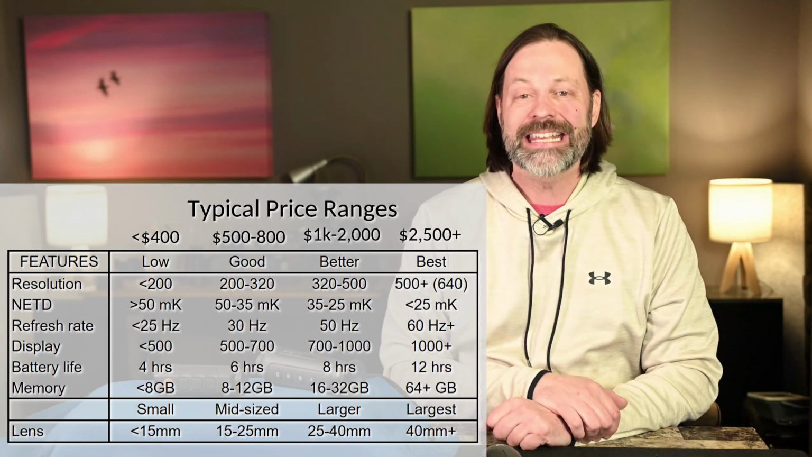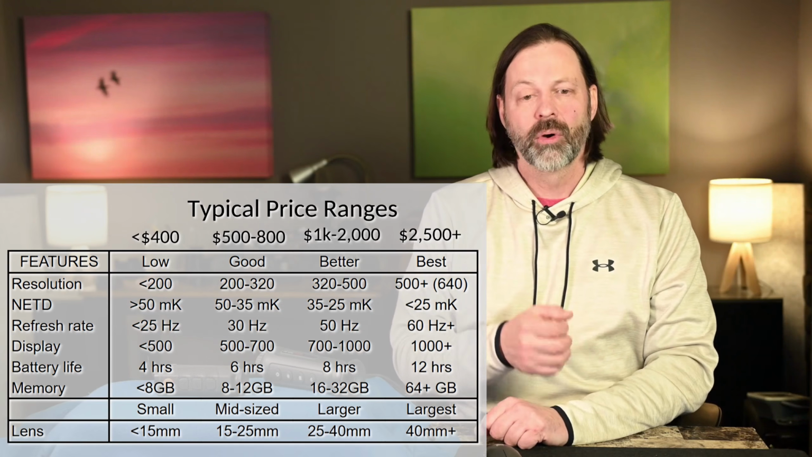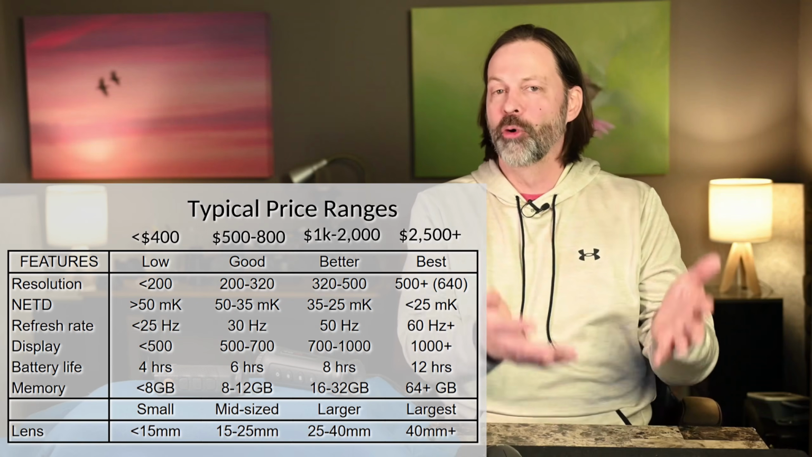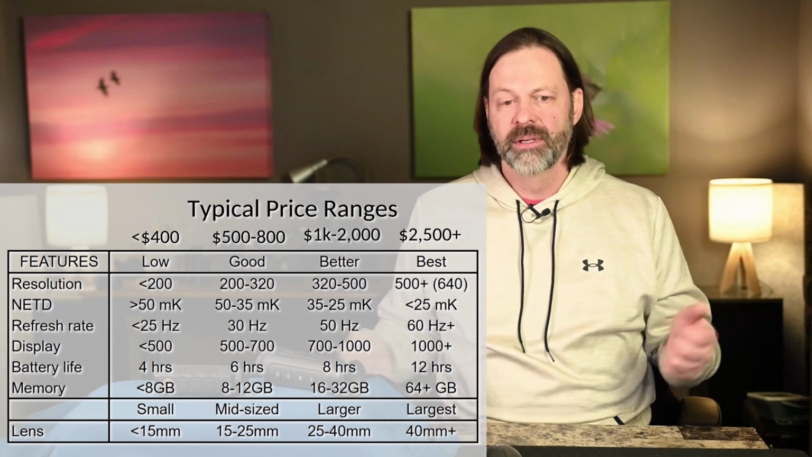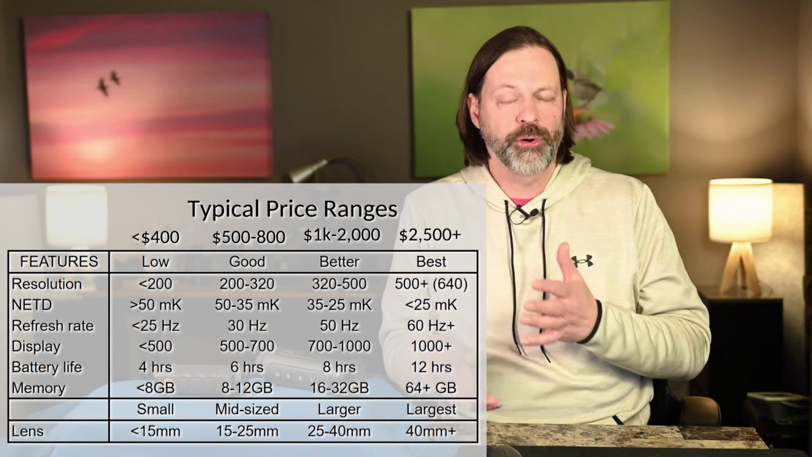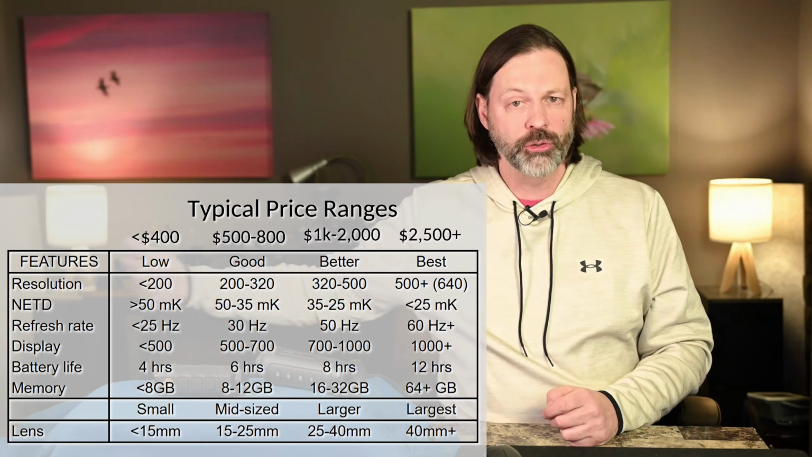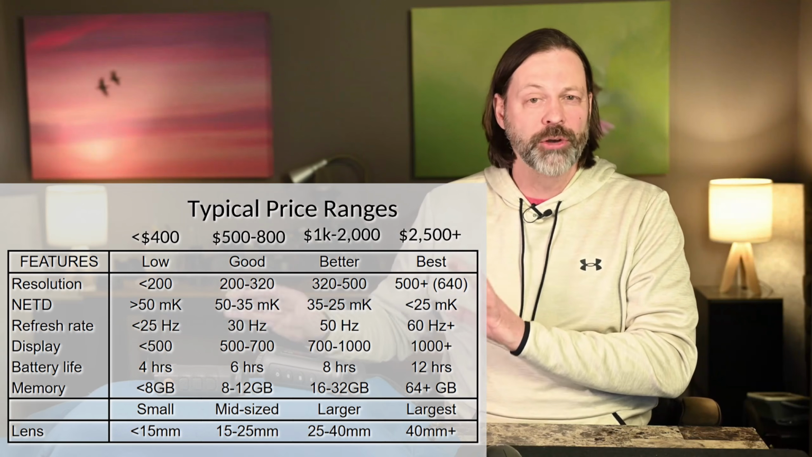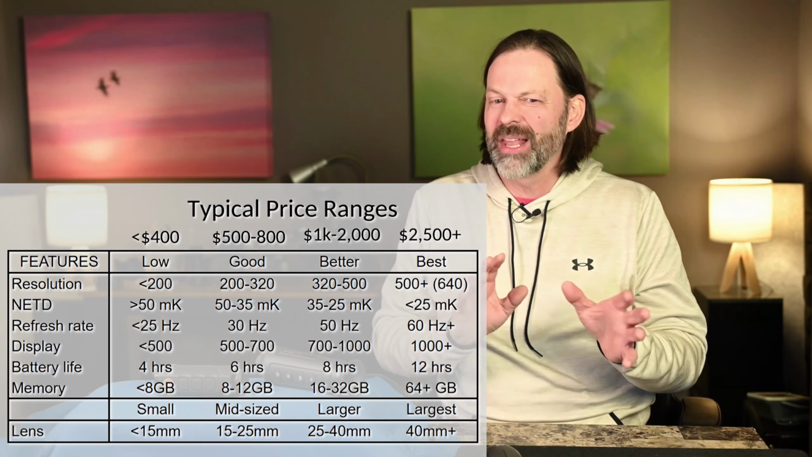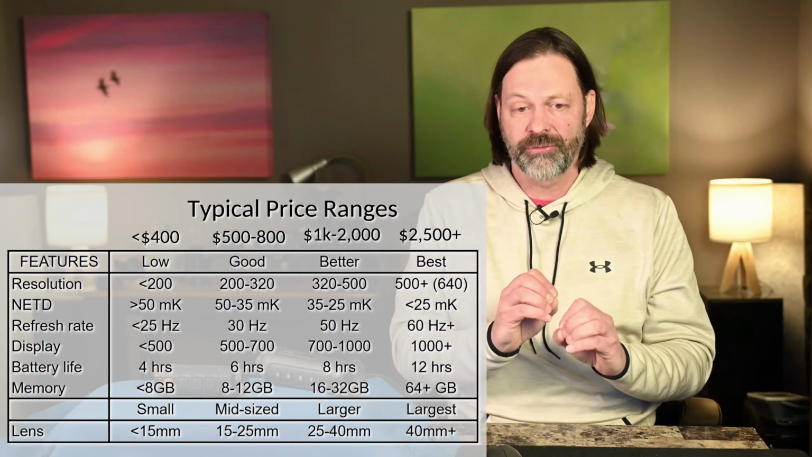Sensitivity, so that NETD number we talked about. Low sensitivity, or I should say, low performance, had a sensitivity of over 50 mK. Good performance was around 35. Better was 25 to 35, and best was under 25. Typically, the absolute best I saw was under 20. I saw some down around like 18. So that just means they're very, very sensitive to temperature differences.